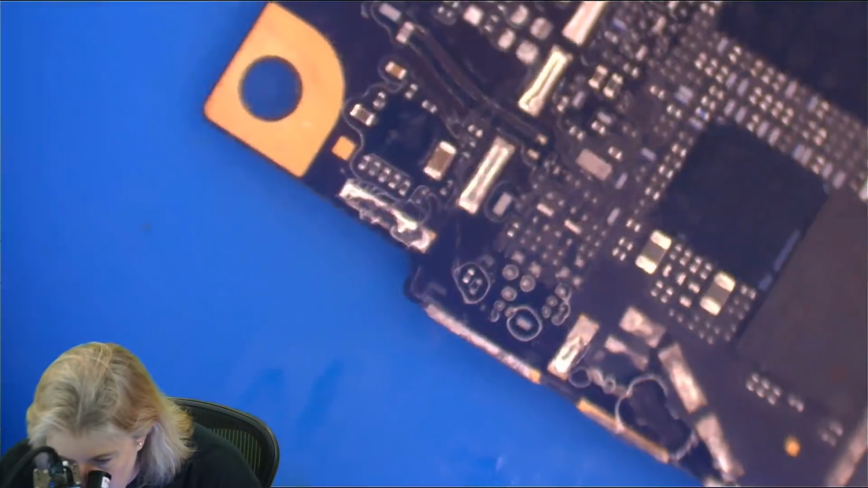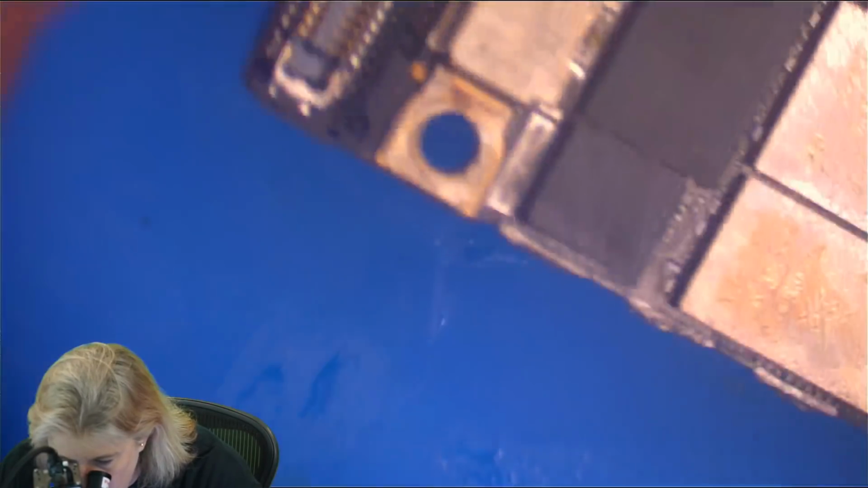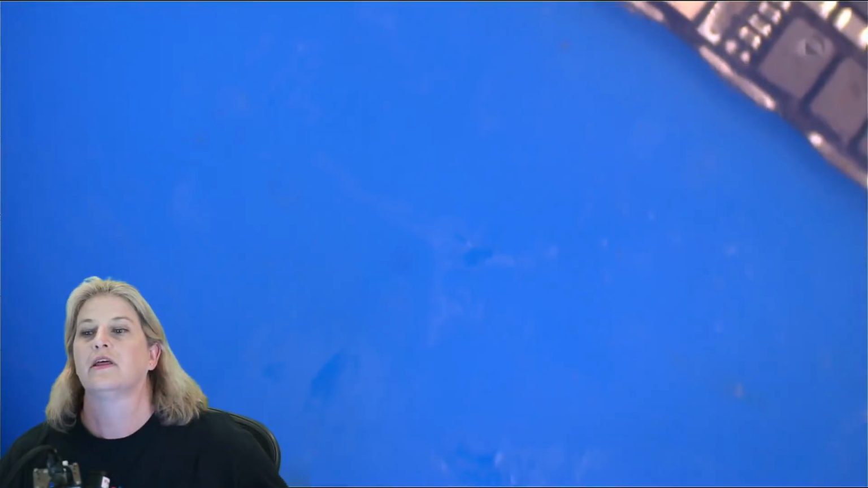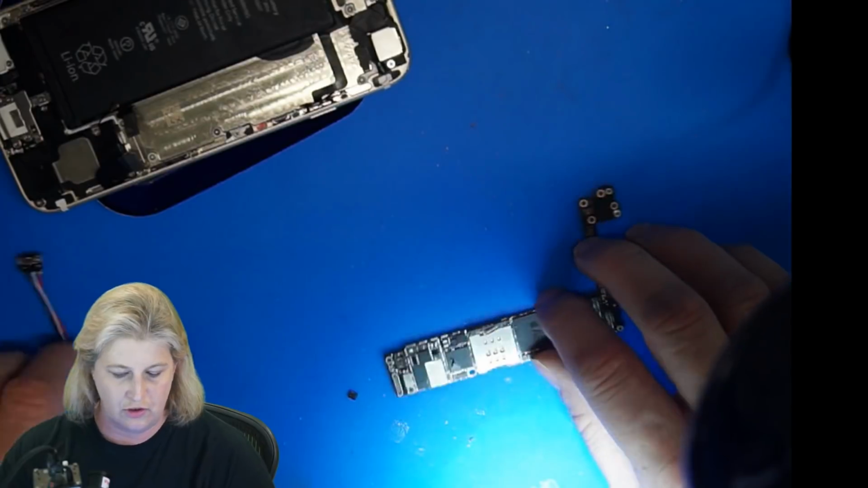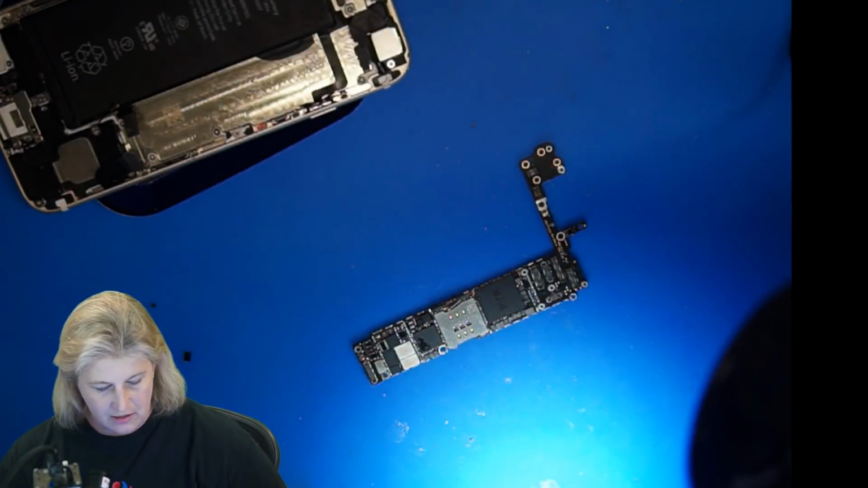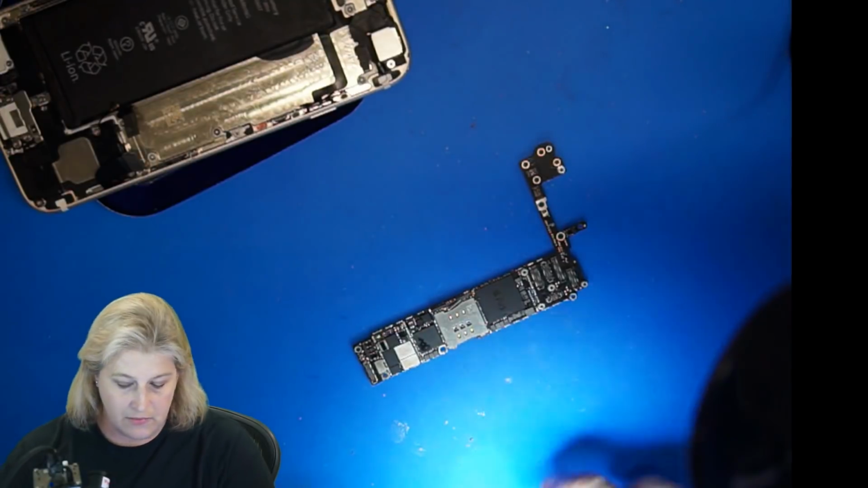All right, so now let's go back and check our speaker amp. Well, speaker amp's not there anymore. And let's see what's going on everywhere else. Let's just see if we had a speaker boost short, which is another super common thing. Let's see if I plug in my good old DC power supply.